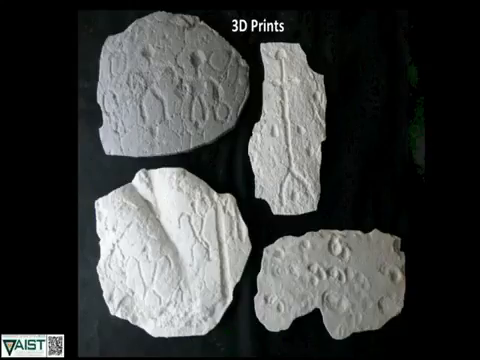Taking all of this data and creating these 3D prints that can be handled, passed around. I use these in classes that we teach here at USF. This is a really good way to engage people and get them interested in the site and learning more.